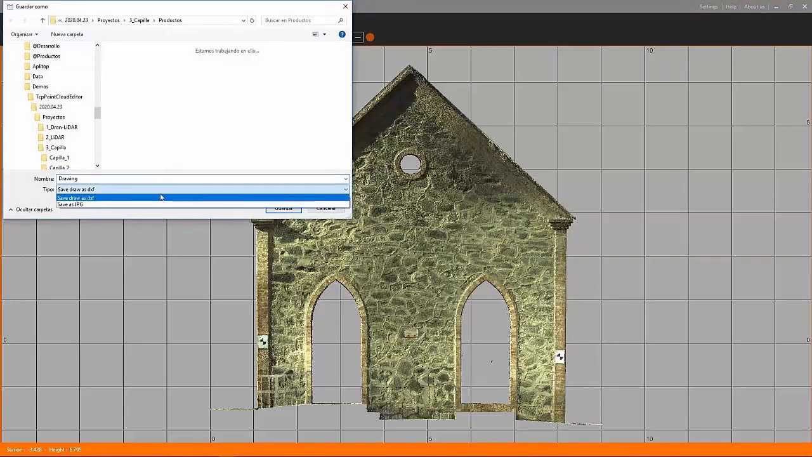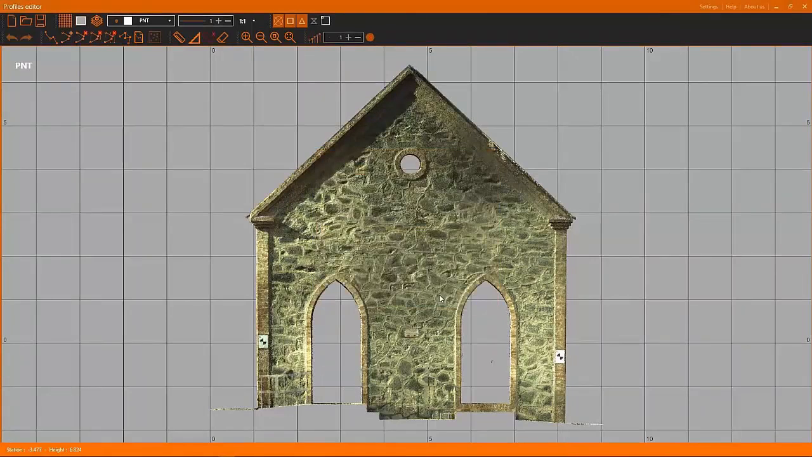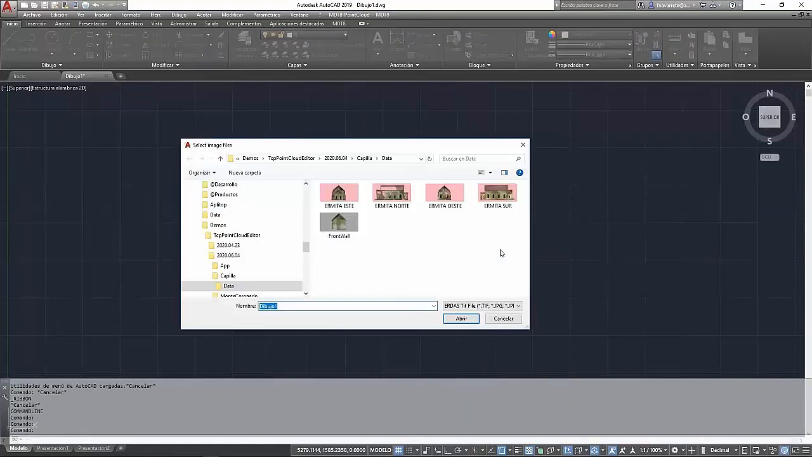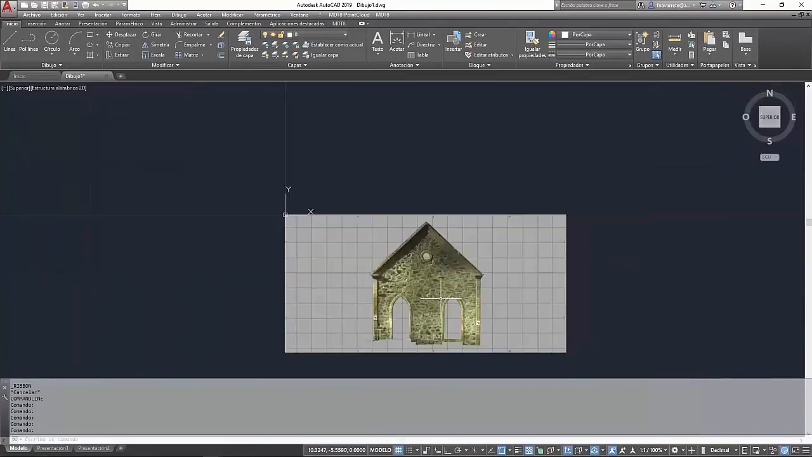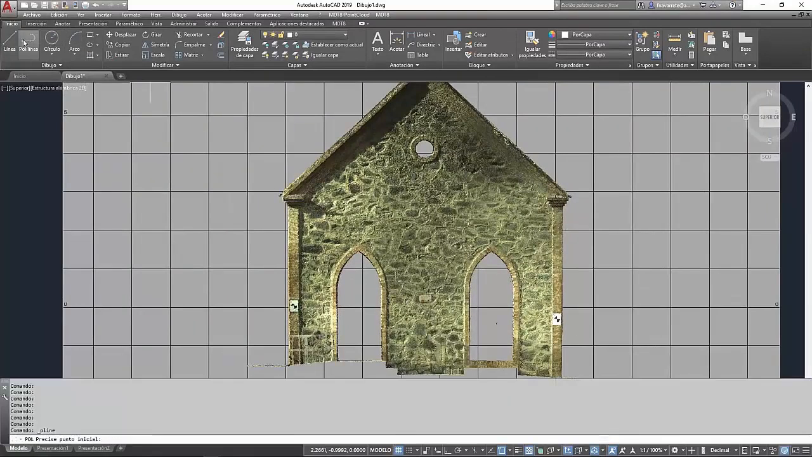We use this in order to export the image to a JPG image, and we can set different options in the export process. With this image, we can use MDT to import the georeferenced image in order, for example, to draw a polyline using the image as a template.